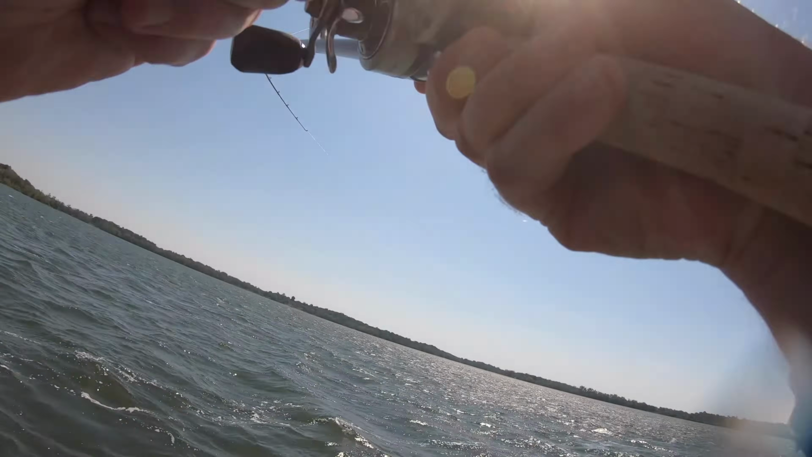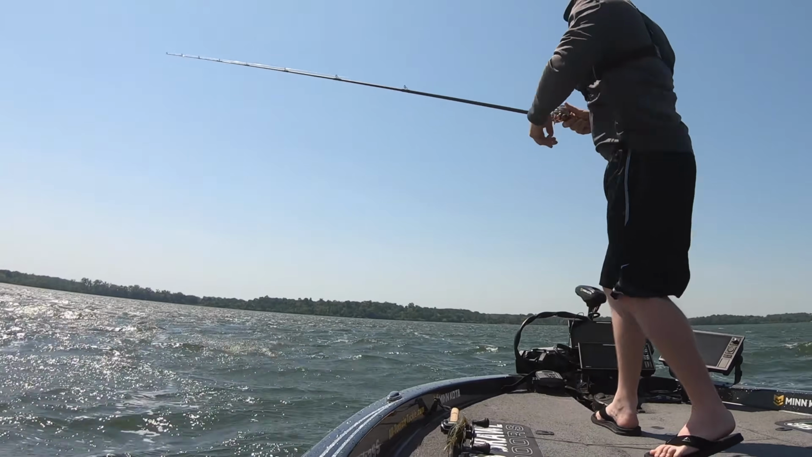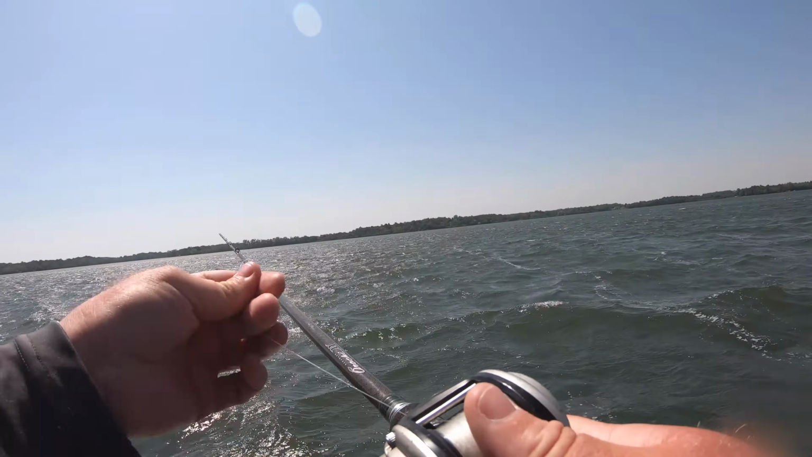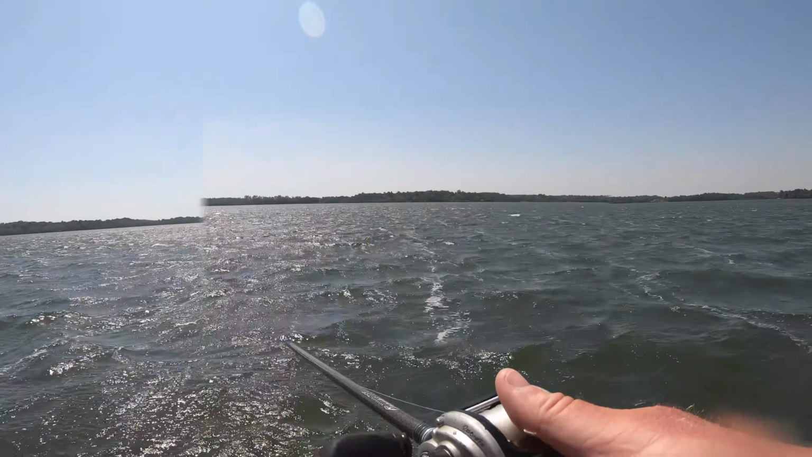There, one grabbed it. Oh my God, those things are launching. Holy cow, that thing came 3 feet out of the water.